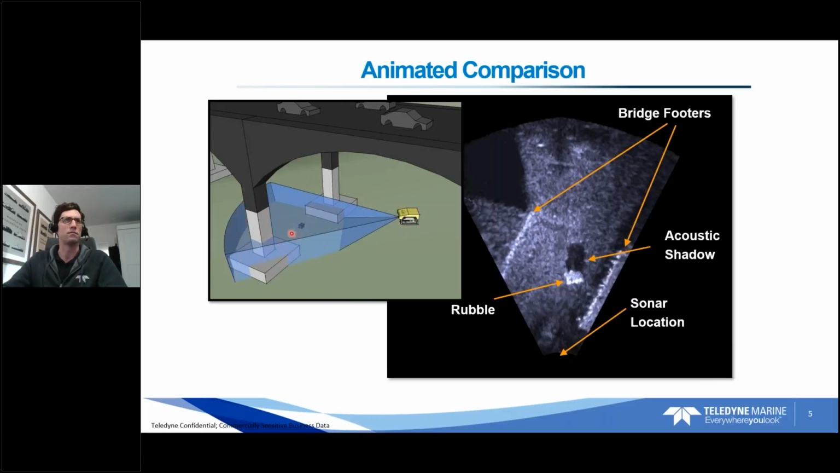There's a little piece of rubble, I guess, in the center. What we're actually getting on the top side in our ProViewer software is on the right here. So we're actually getting a top-down view of the underwater scene. We can see the bridge footer on the left is imaged here on the left top-down plan view of our sonar, and the bridge footer on the right is seen here, just the edge of it, and then that rubble is seen in the center.